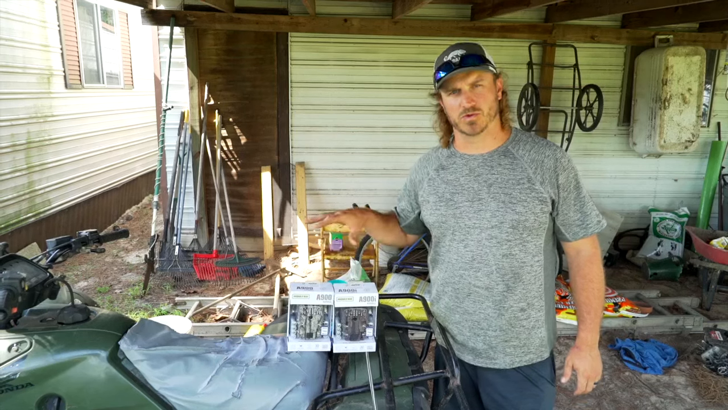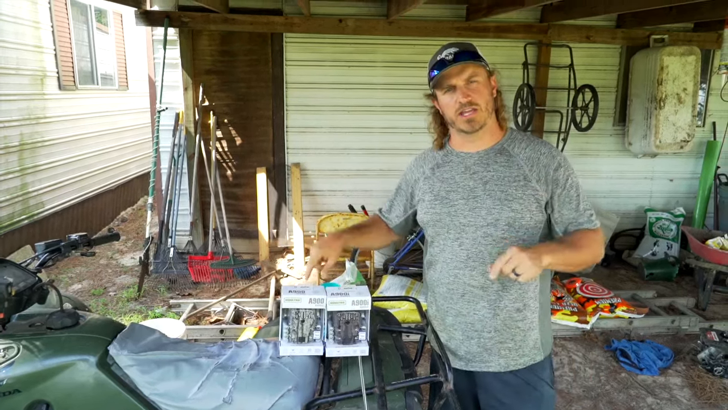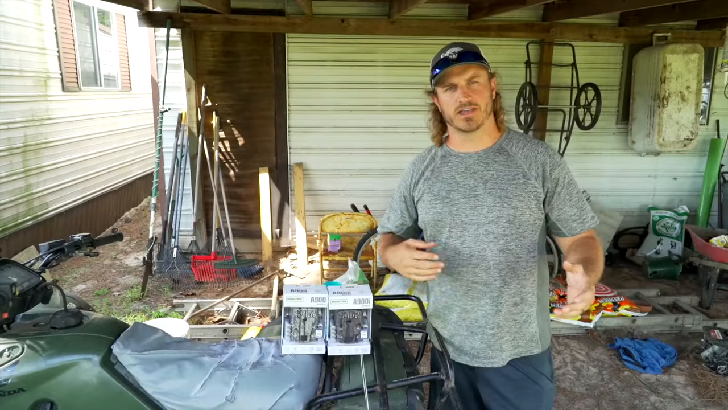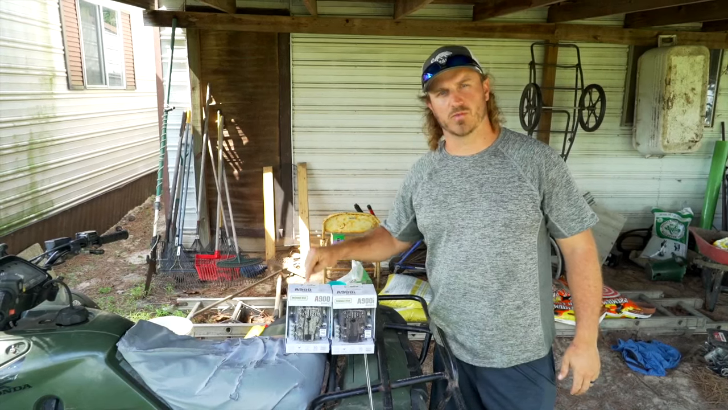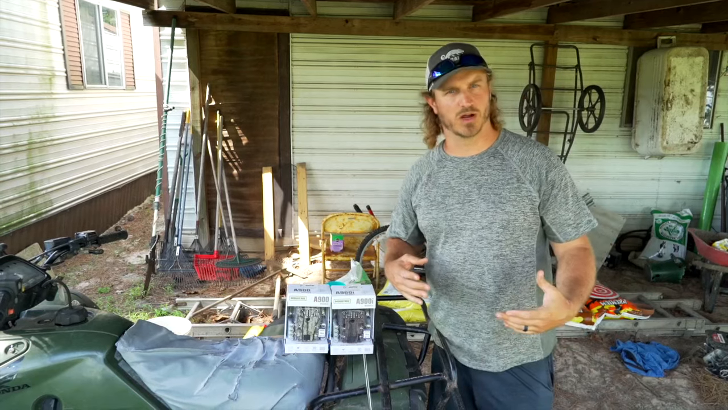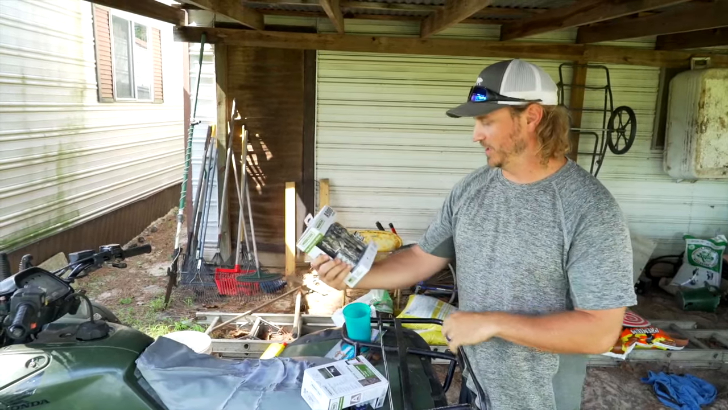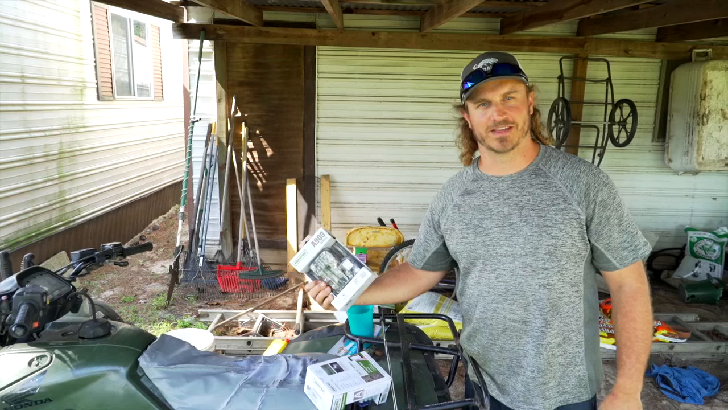So what we're gonna do is take these two cameras, put all the bundle stuff together. We're gonna put each one on a T-post pointed at the same pile of corn, and we're gonna test to see how much effect this infrared versus the red light will have on spooking deer and just making them uncomfortable. So I'm gonna take these things out of the boxes here, put them all together, put the SD card and the batteries inside there, and then we're gonna go drive some T-posts in the ground out there and pour some corn on the ground.